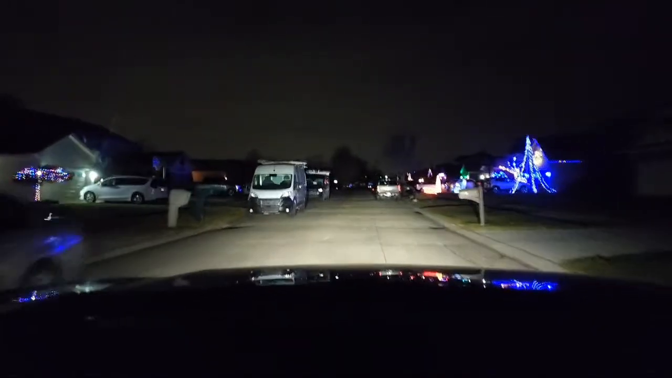I don't know what that is. What is that? See that thing lit up over there? That is weird. They got a light on in the back. Wow, that's really weird.